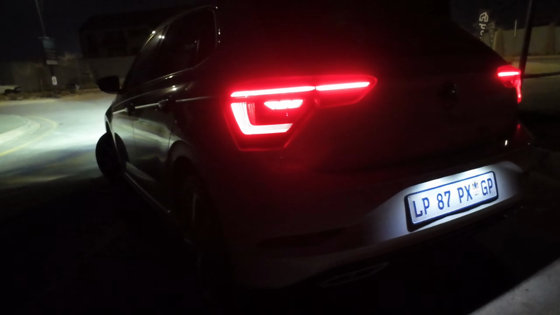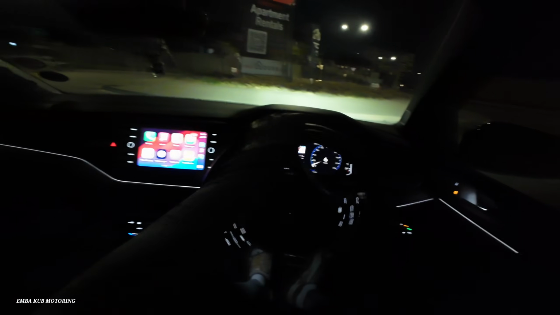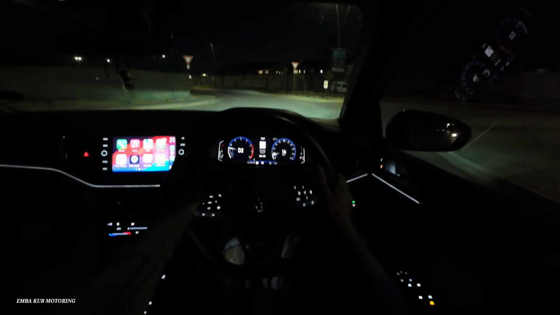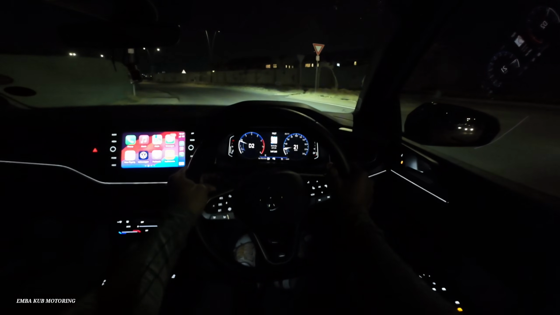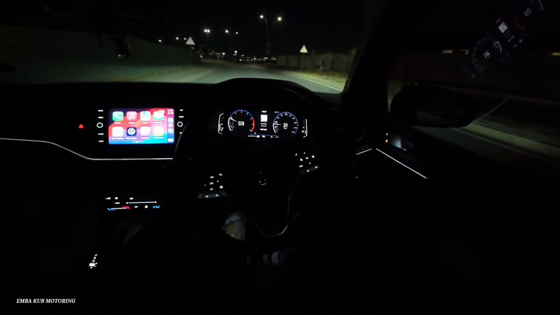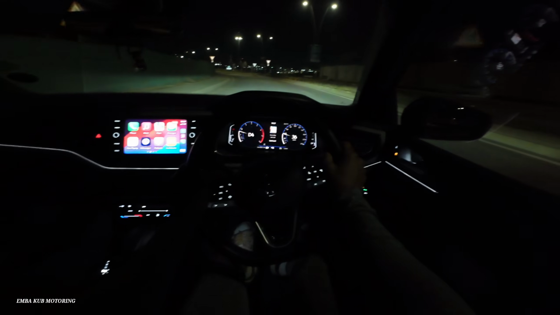So let's see how this night POV drive thing goes. So this car is familiar to you all, I believe. It needs no introduction. So underneath the bonnet, we have a 1-liter turbo 3-cylinder with 85 kilowatts and 200 Newton meters of torque. It's mated to a 7-speed DSG transmission.